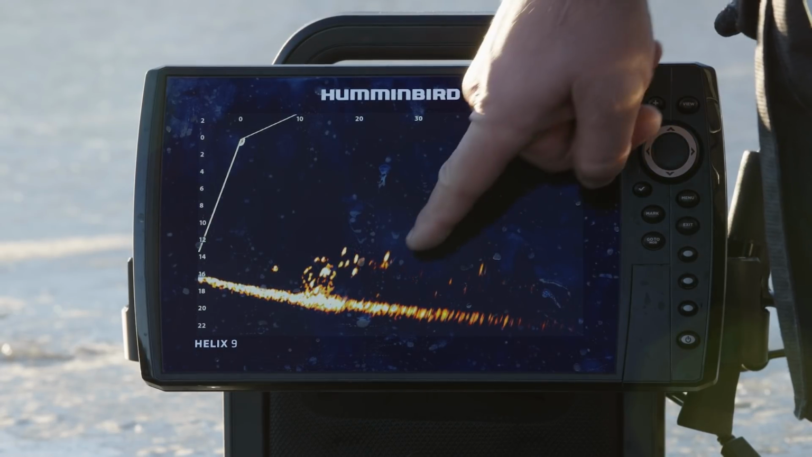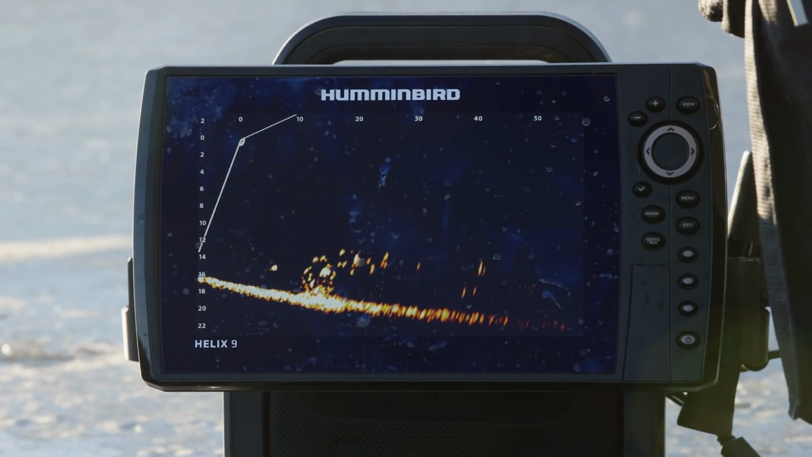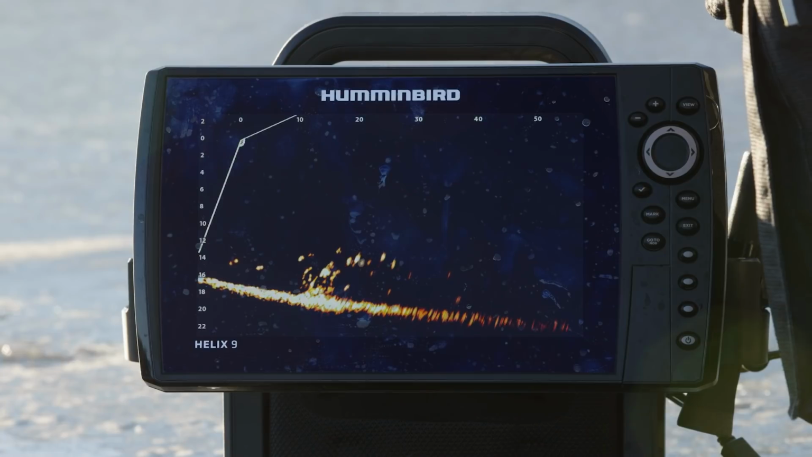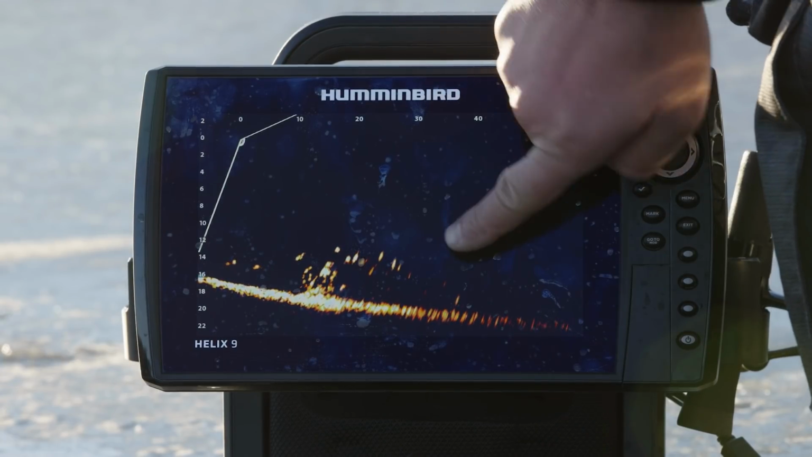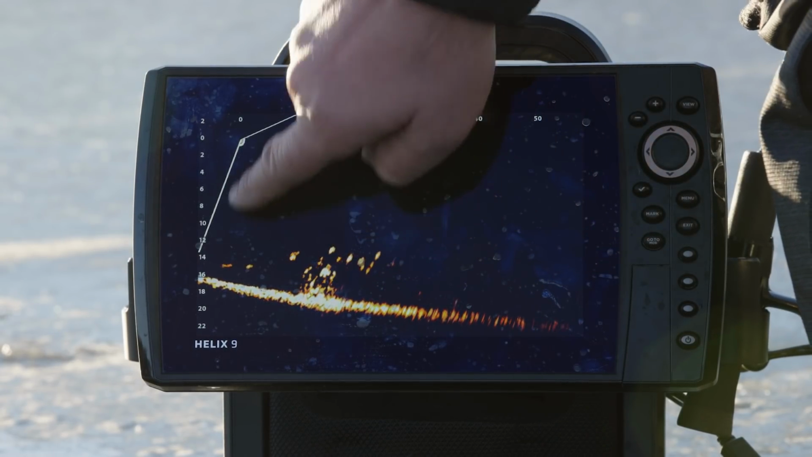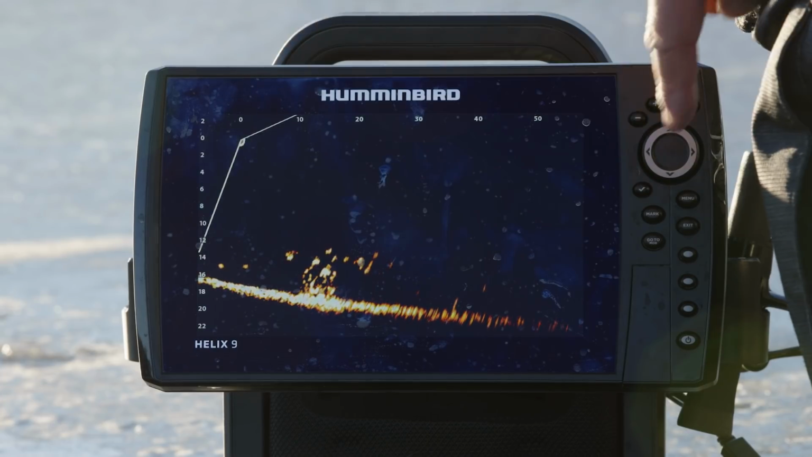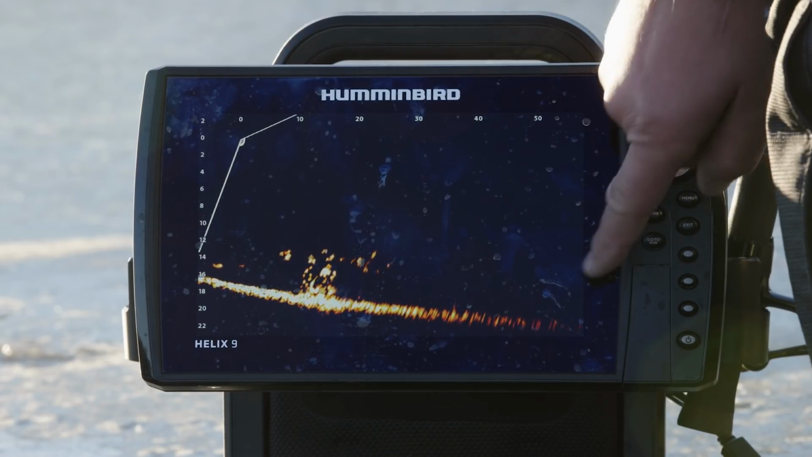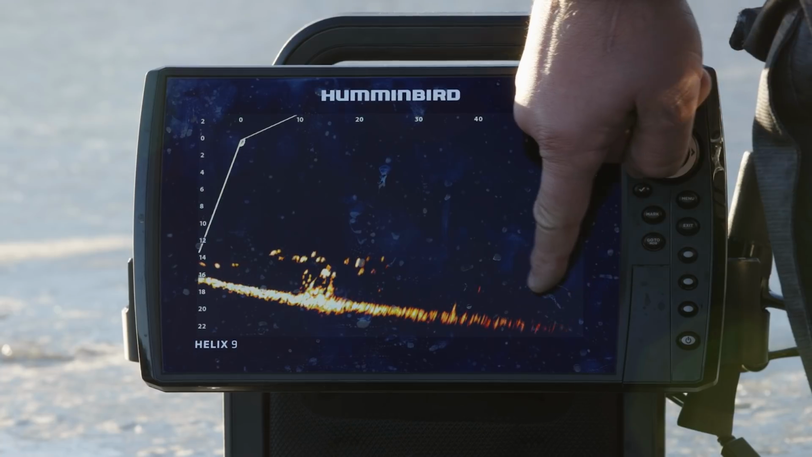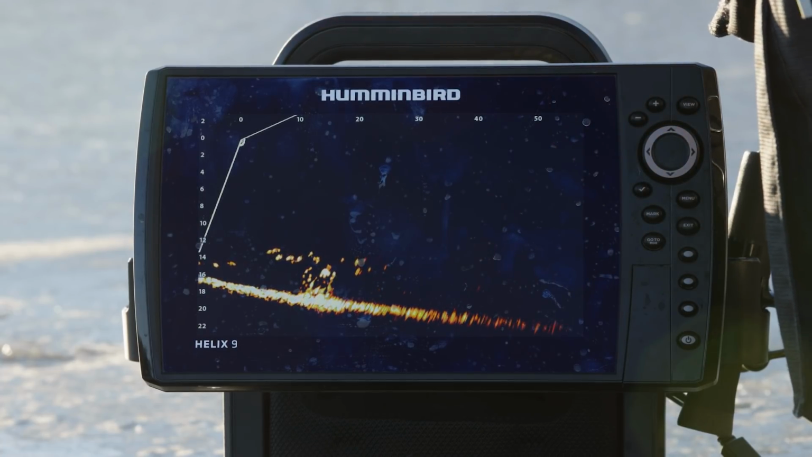You can start to see them breaking up in this area here. I mean, you can just watch them moving. What they're doing is, you can see how they're moving in this direction. So this is where I'm at right here. So when Konnor went out, he punched out here, here, and here. And you can see that those fish are actually being herded towards me.